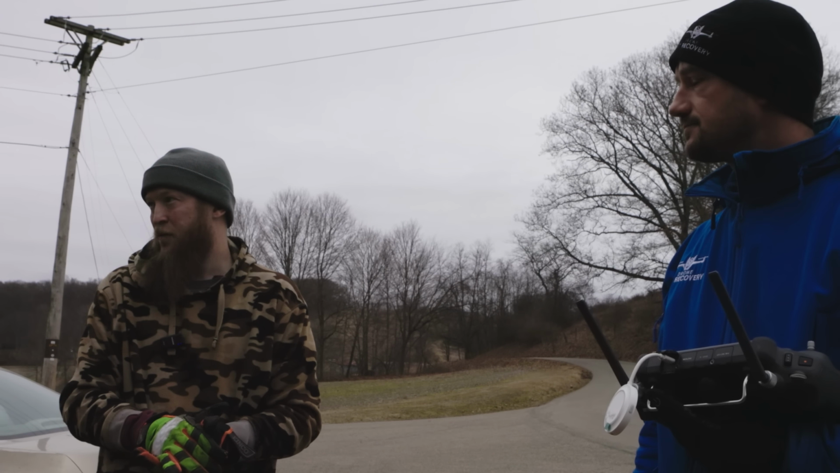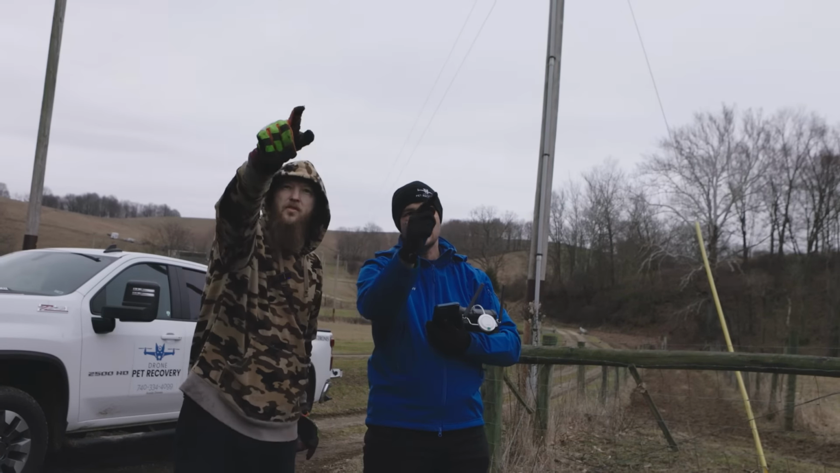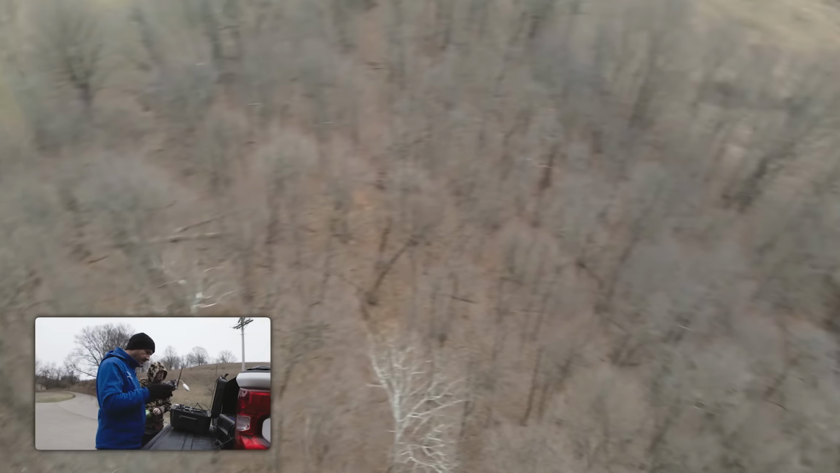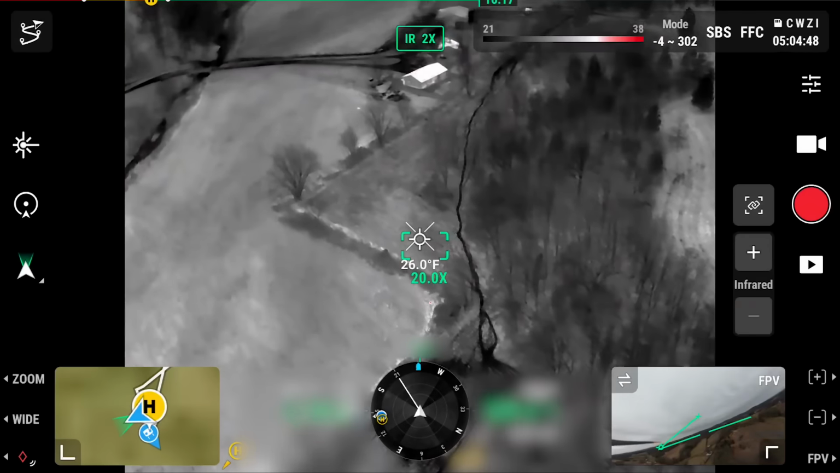In about a couple hours, it'll be 24 hours since they've been spotted. Jotunn and his family searched everywhere, but the property was vast. Following that tree line up there, we just gotta figure out where they are and where we are. Deer. I don't see them there.